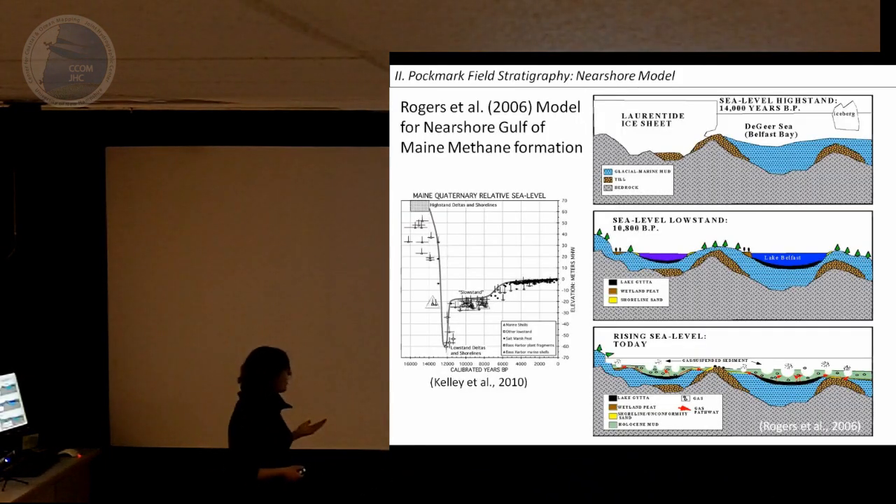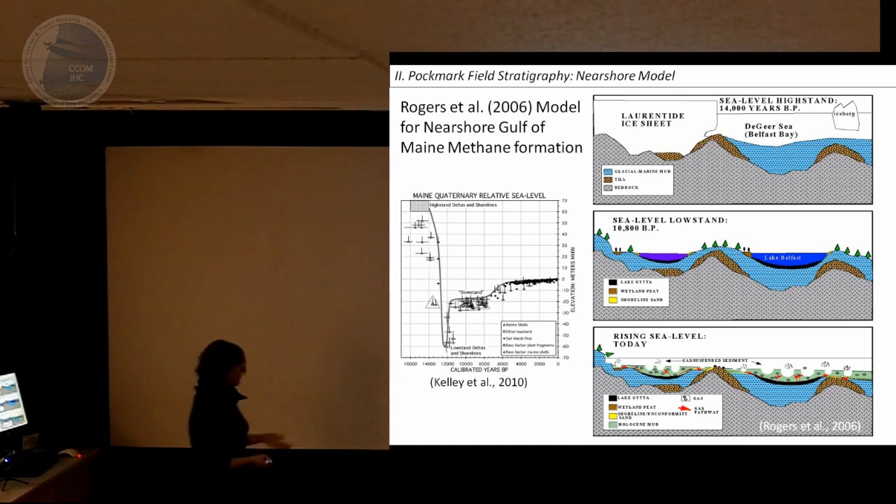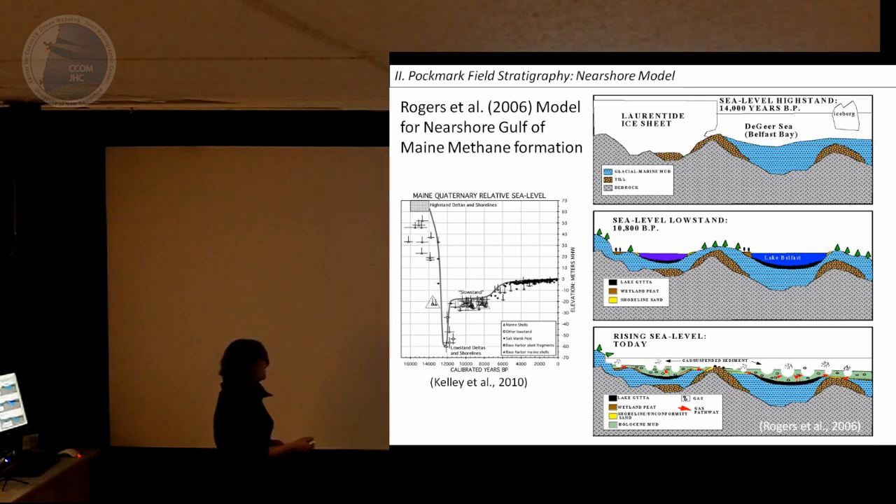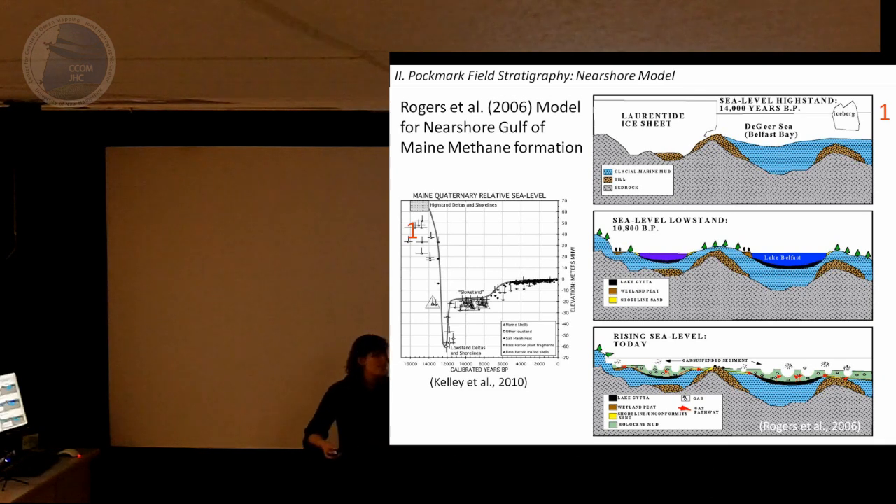Now, going over our sea level history and how maybe the gas evolved in these areas. On the left, right here, we have the Maine sea level curve, and here's kind of a cartoon of the coastal evolution of the area. So, 15,000 years ago, there was a sea level high stand. The glaciers were retreating. Sea level was about 70 meters higher than it is at present day.